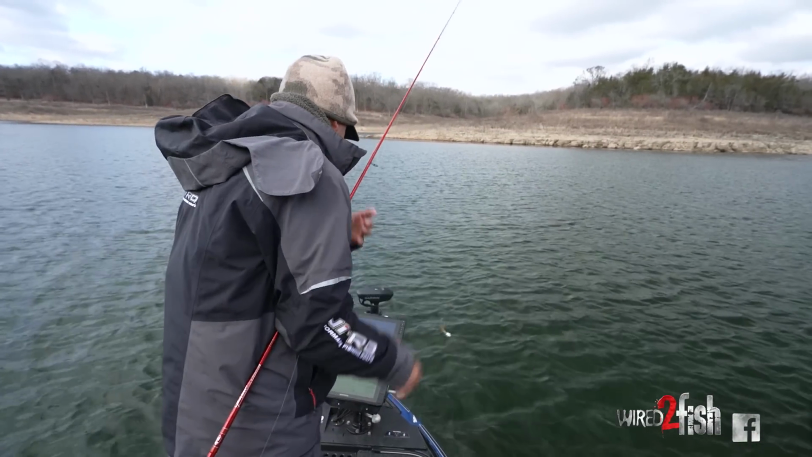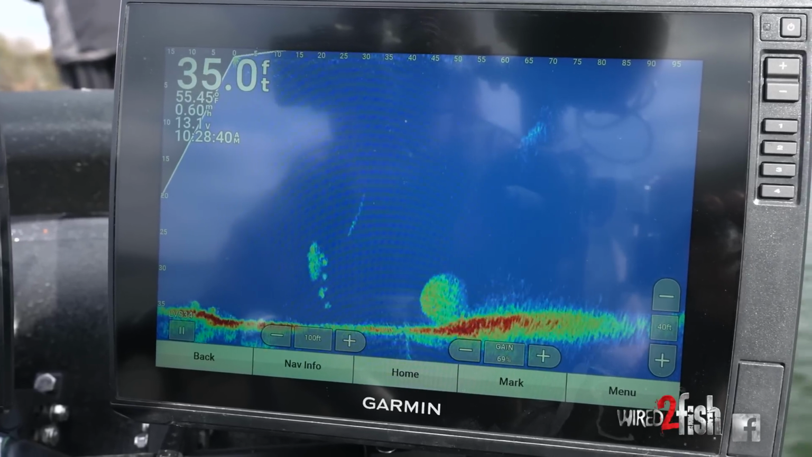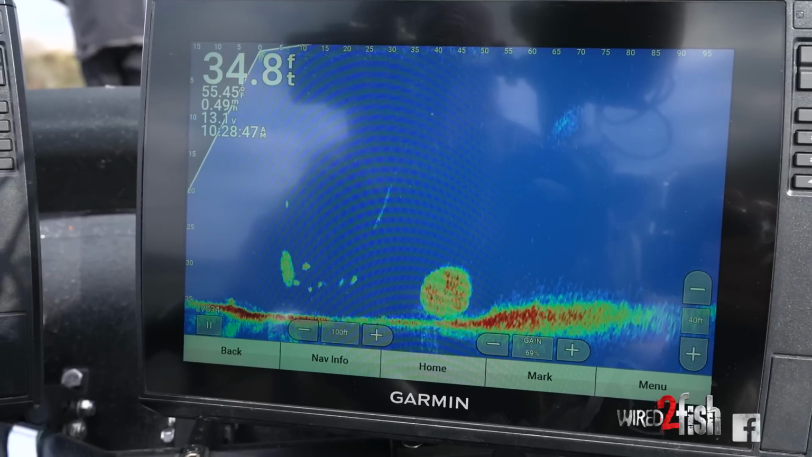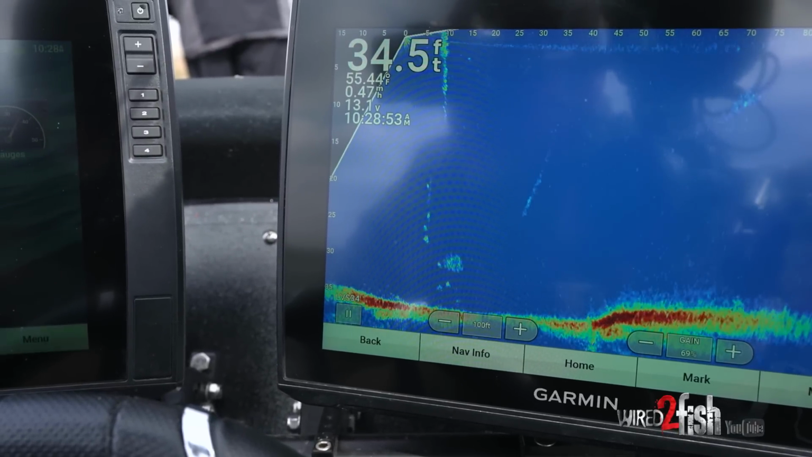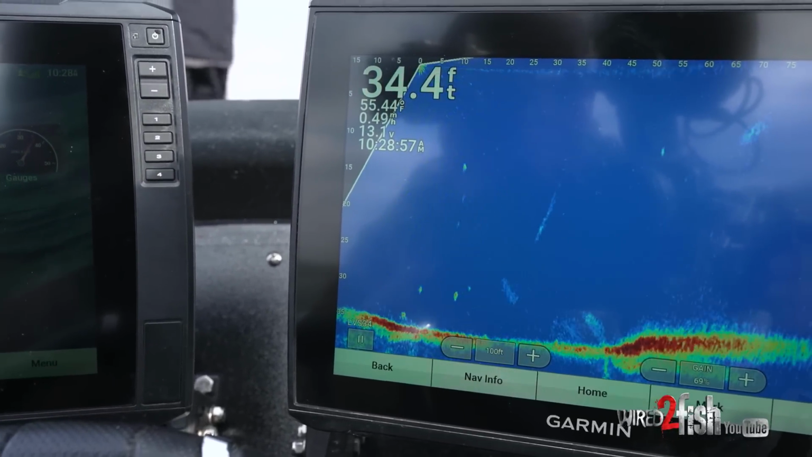We got a small little wolf pack right here just going crazy on this shad in front of us, on this small ball. Here we go, we're flying down to them, and it's looking like bad news bears for my bait. Got him.